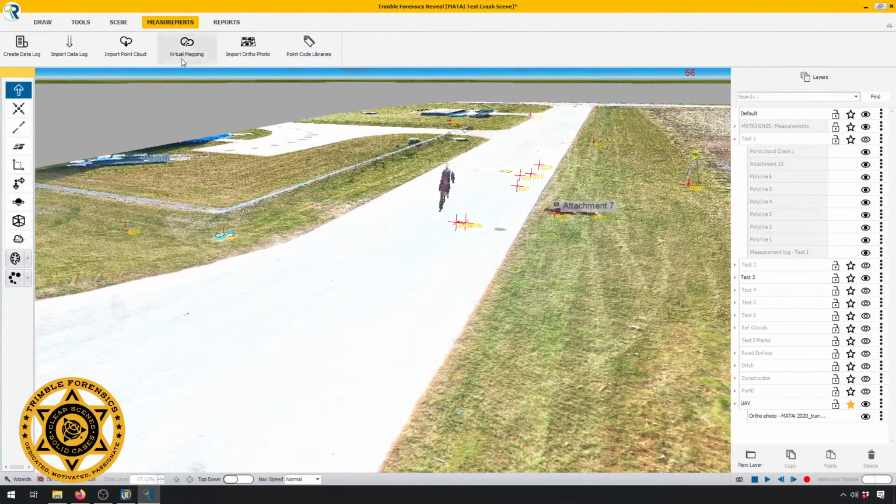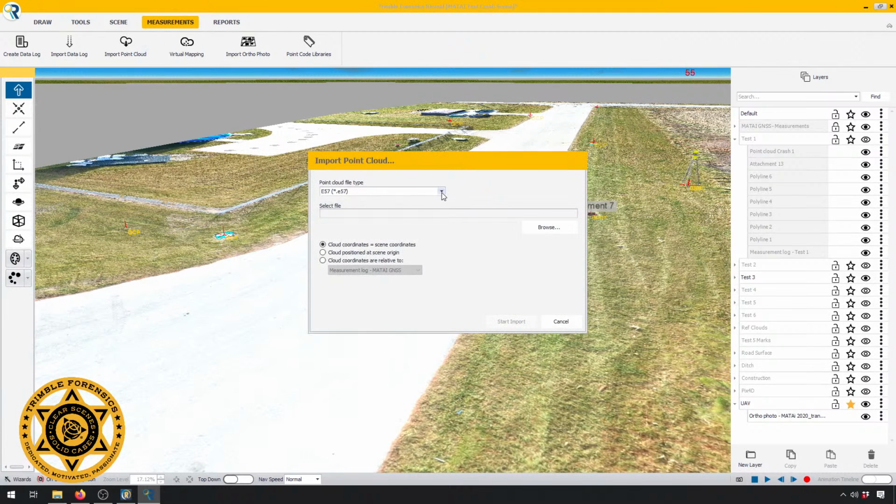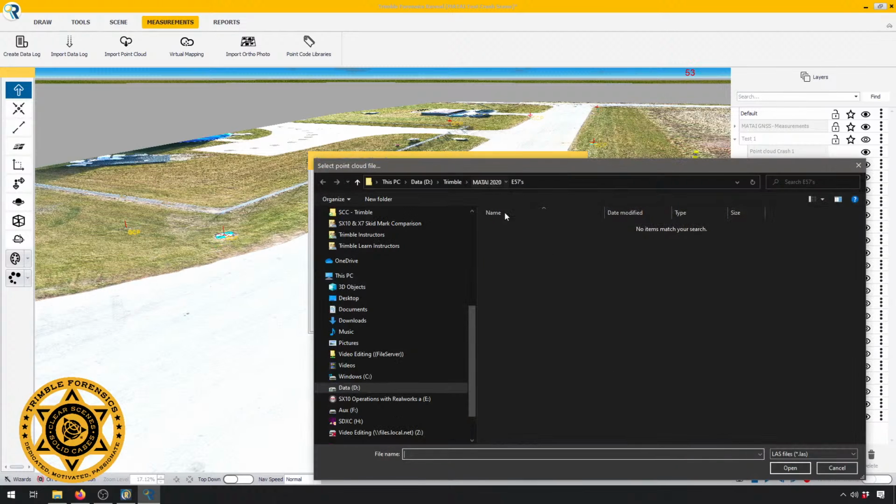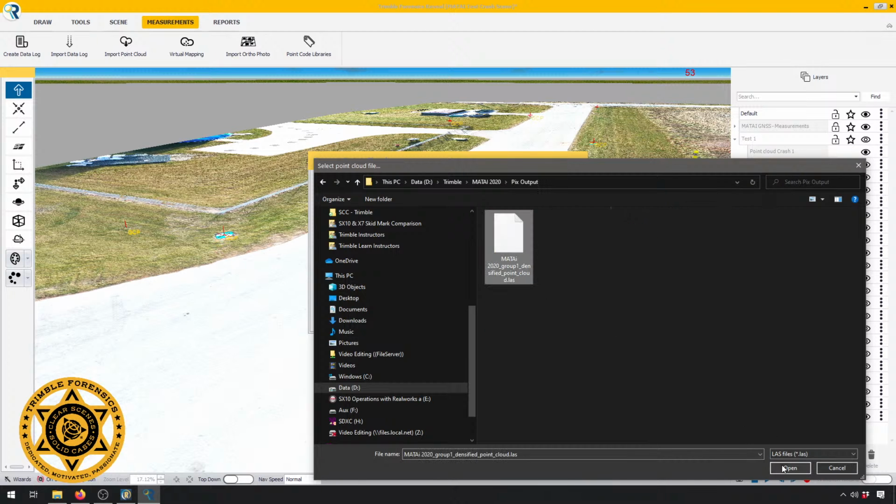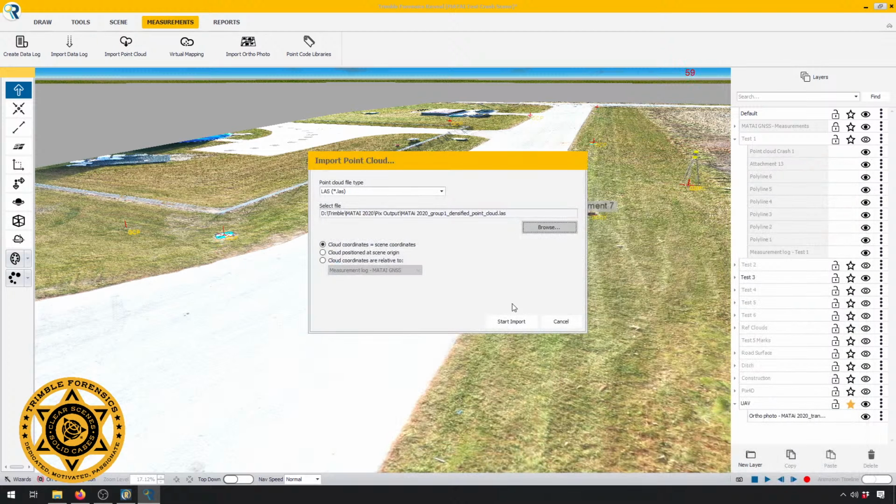So I'm just going to do it in my UAV layer. I'm going to import a point cloud that is an LAS. I'm going to go find it here. Fix output. And I just got this morning around about 8:30, and I didn't have time to mess with it or do anything with it aside from bring it in.